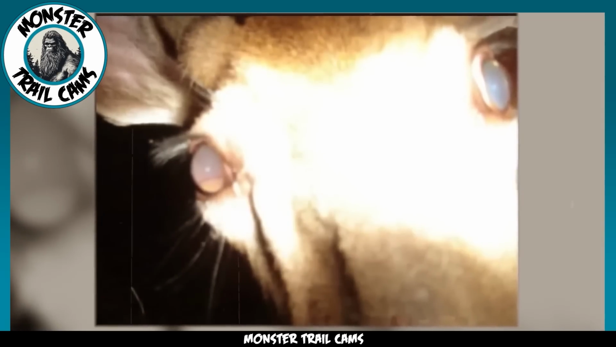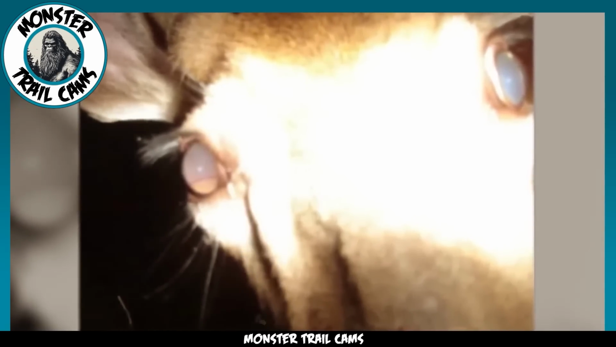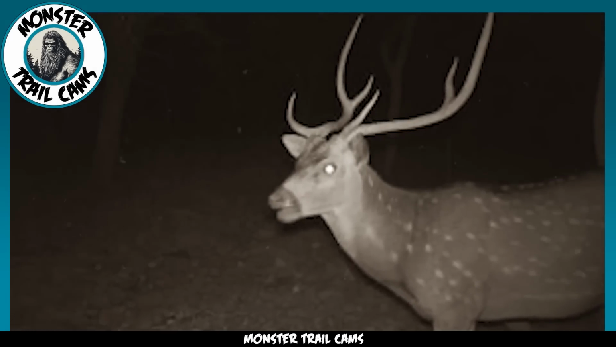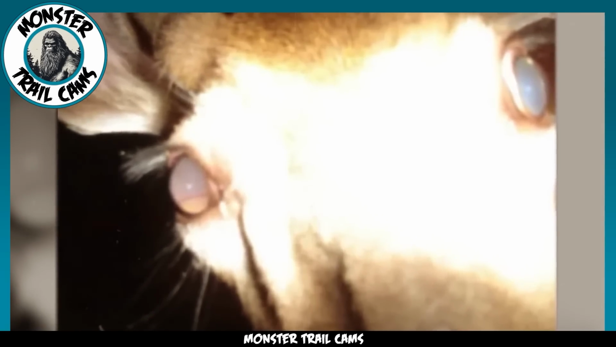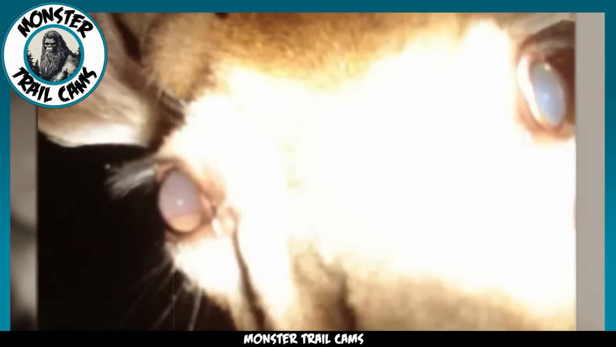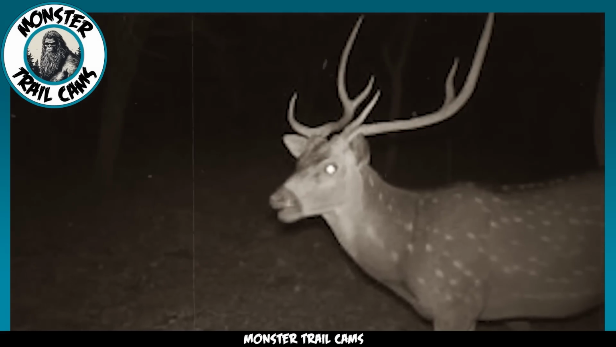In this video, we observe a typical white-tailed deer displaying its natural curiosity towards a trail cam. Deer, like this one, are naturally inquisitive creatures, especially during their early years. Being prey animals, they possess a keen awareness of their surroundings and take note of any alterations in their environment. In this particular case, it seems that this deer spotted the newly installed trail cam and felt compelled to investigate.